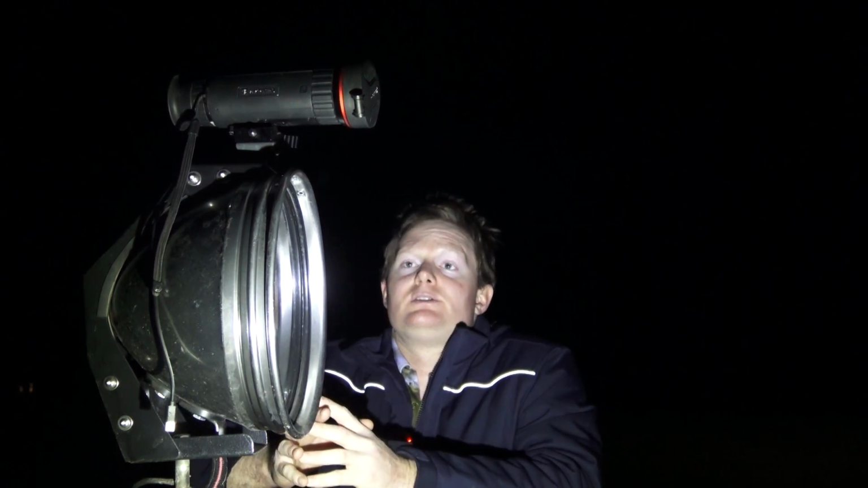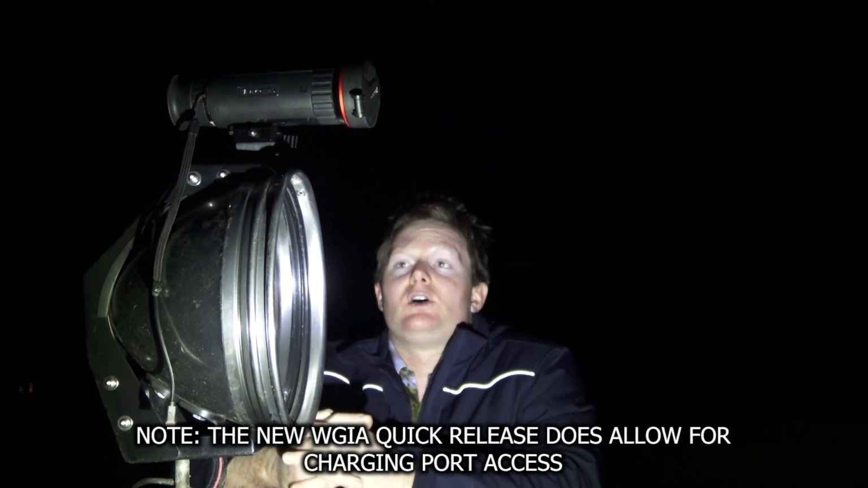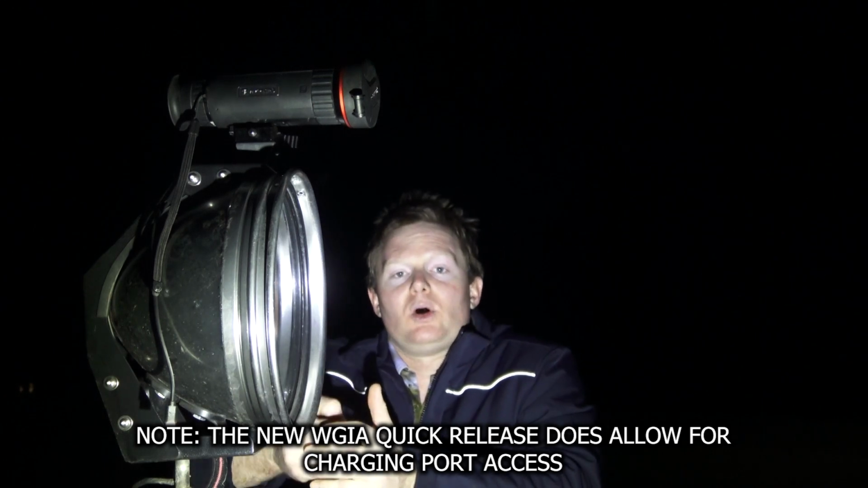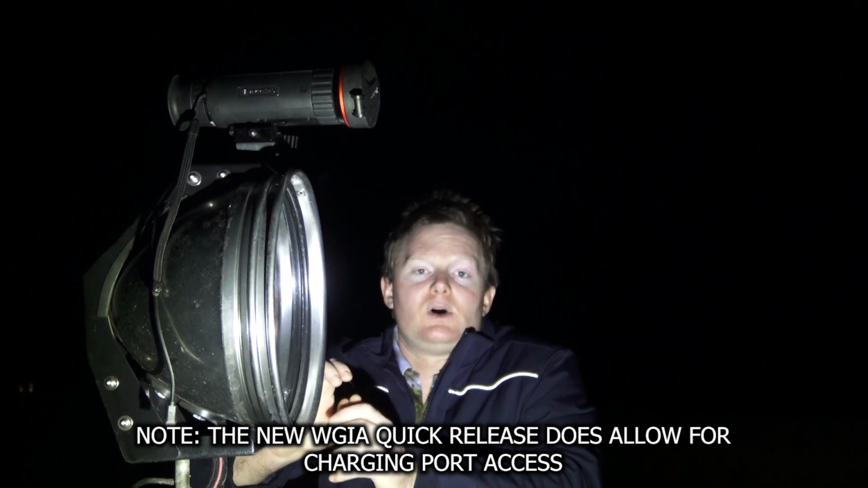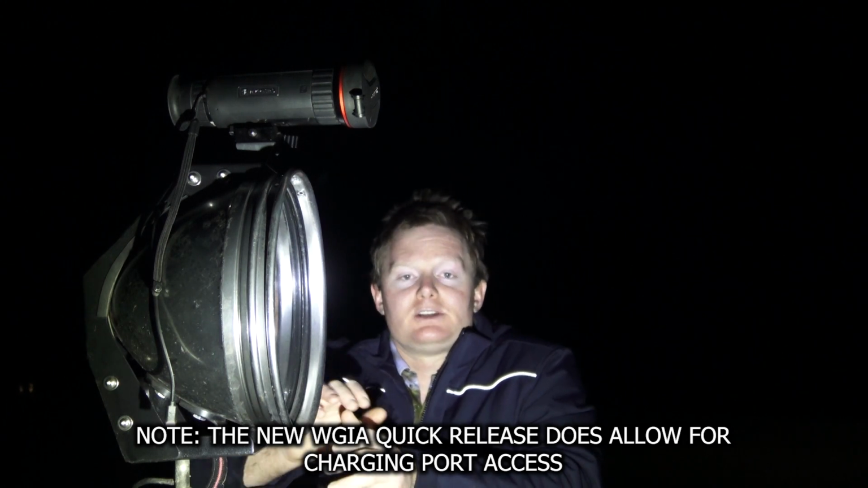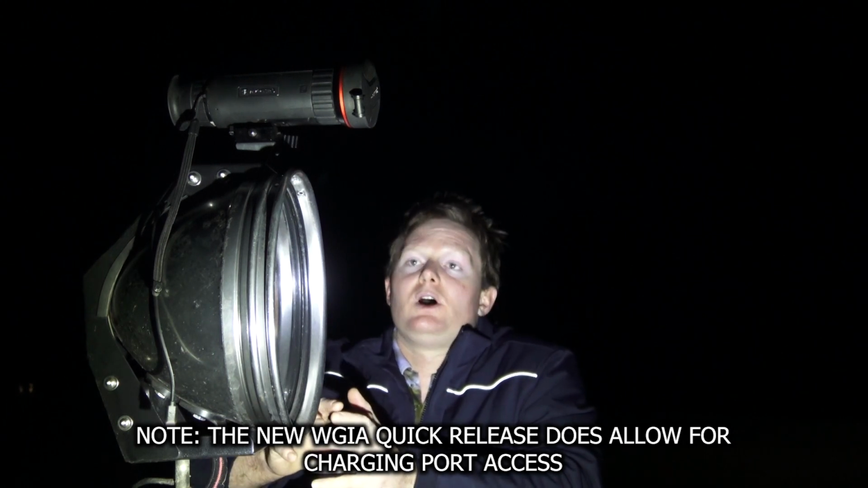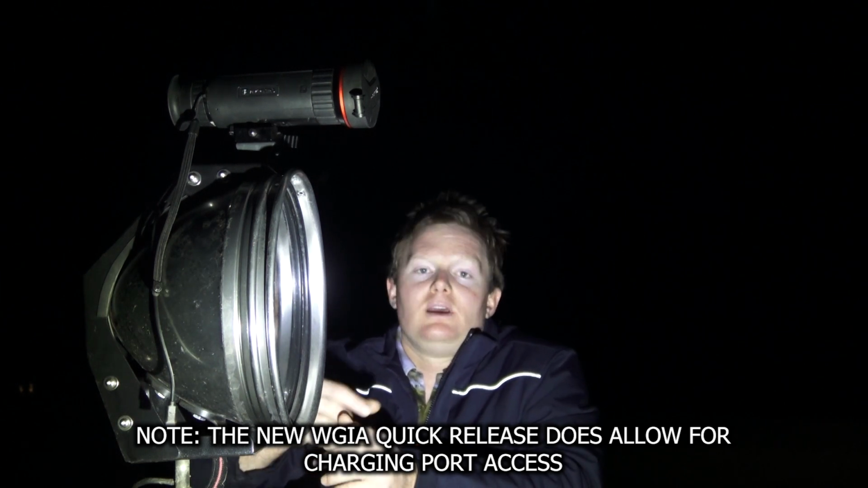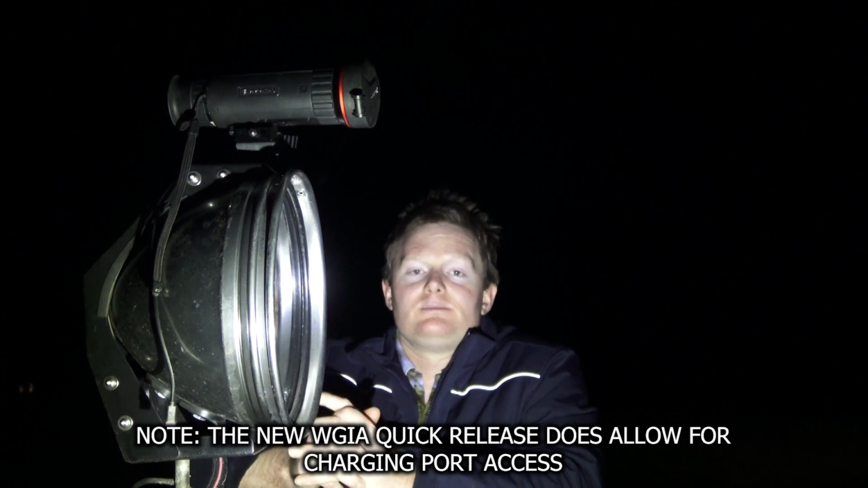Now, in addition to needing the bracket, you also need a quick release on top. We use the Smart Rest ones. We prefer those, particularly for thermals that have the charging port on the bottom. The Smart Rest ones are still very stable and hold your thermal really well, but they're much smaller than some of the others available. If you mount it right, it won't block your charging port.